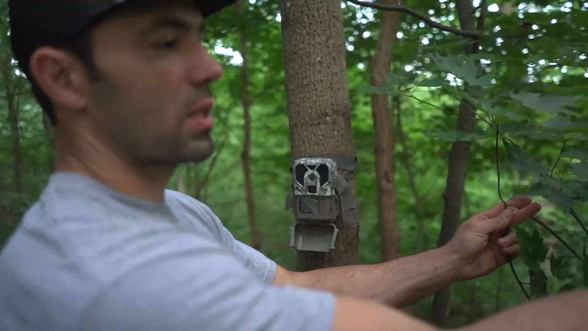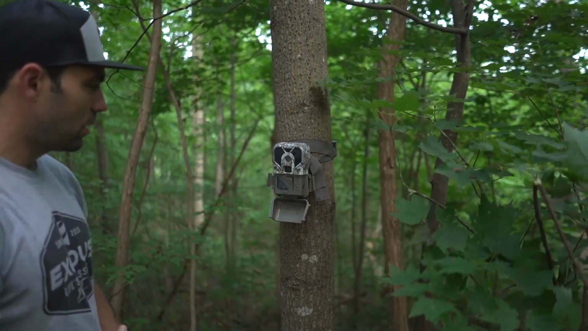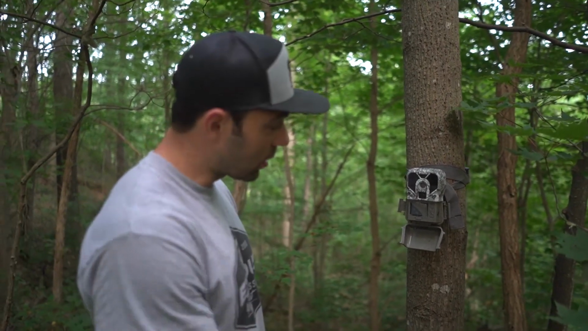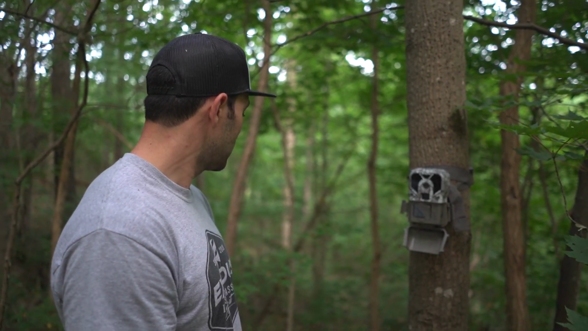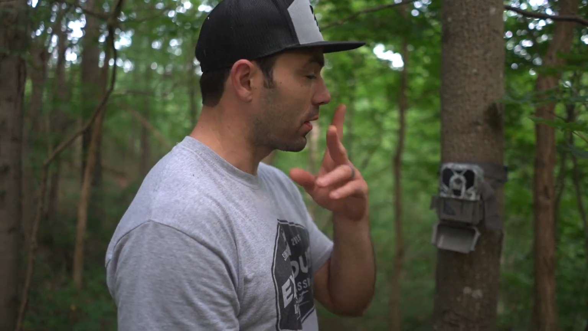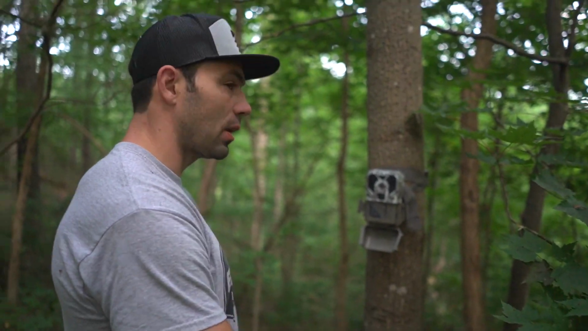So we just got to this second camera site, and the camera shut off, and it was open like this. The card's still in place though, but obviously somebody was back in here messing with this stuff. I don't think I would forget to close it and forget to turn it off. If it was one or the other, maybe, but to do both, I don't think I would have done that.